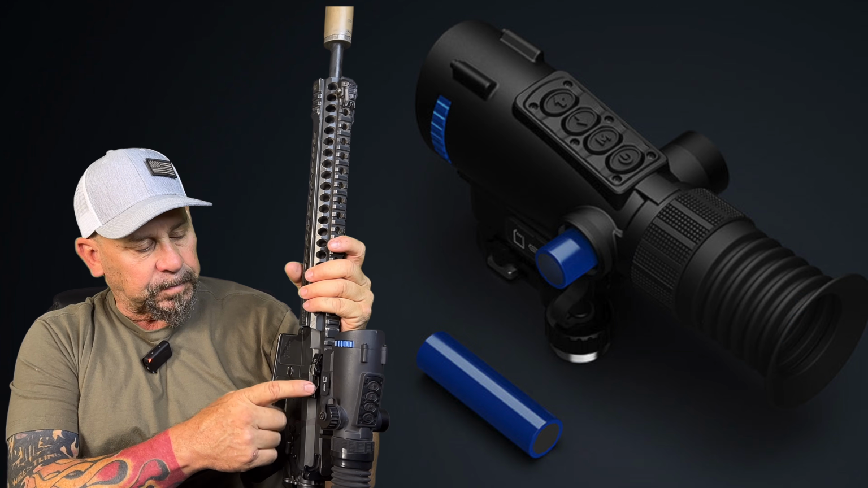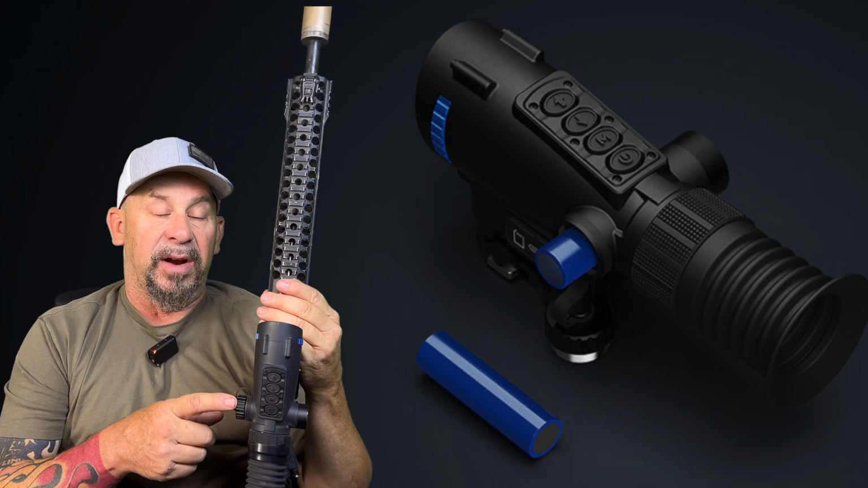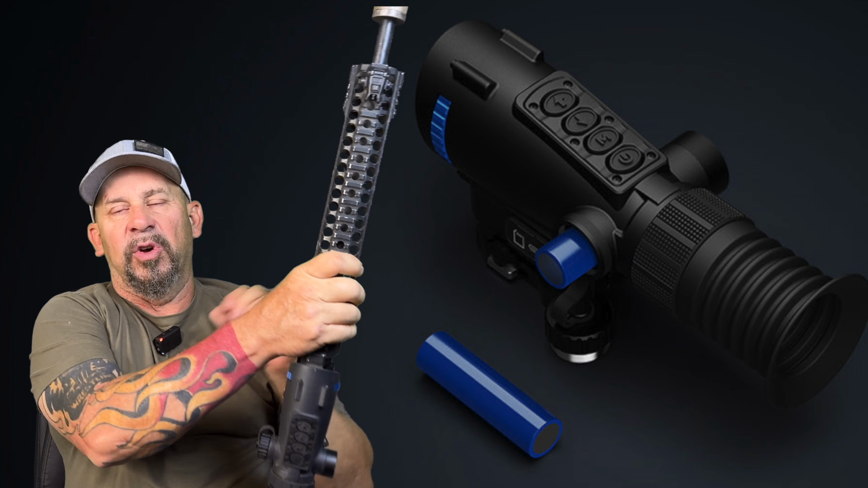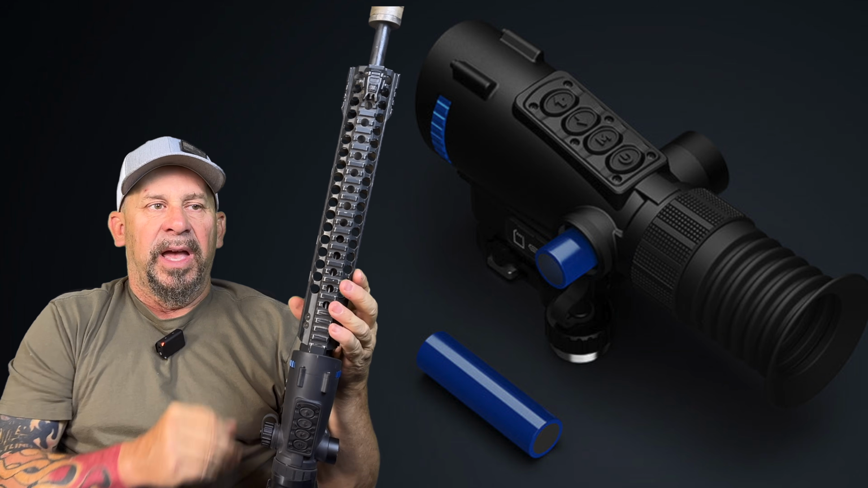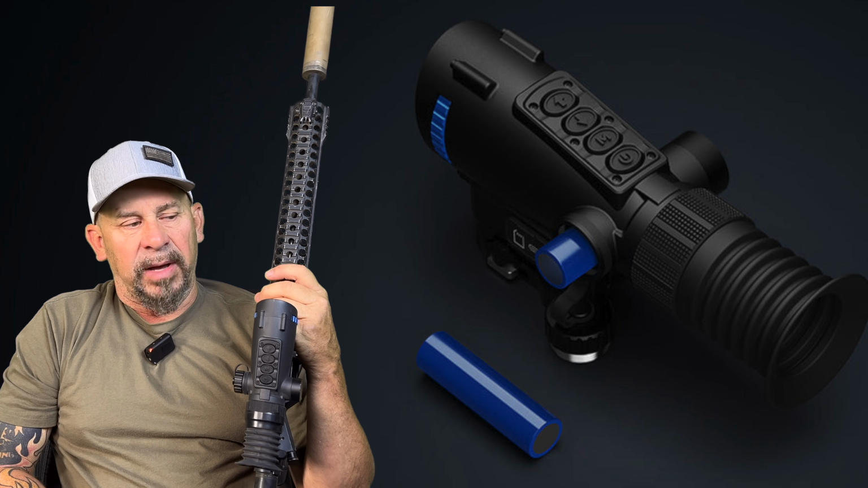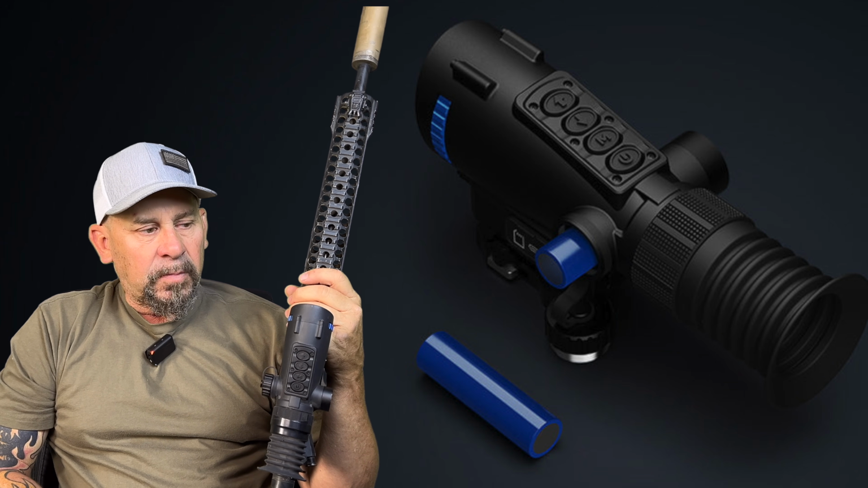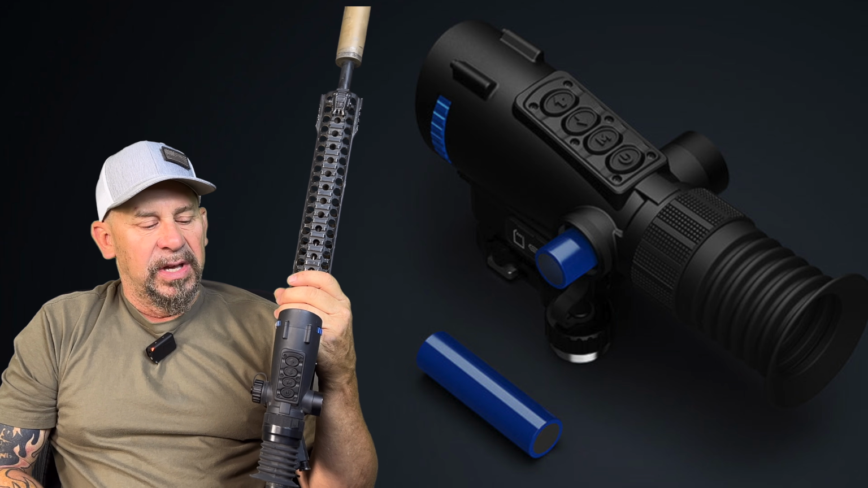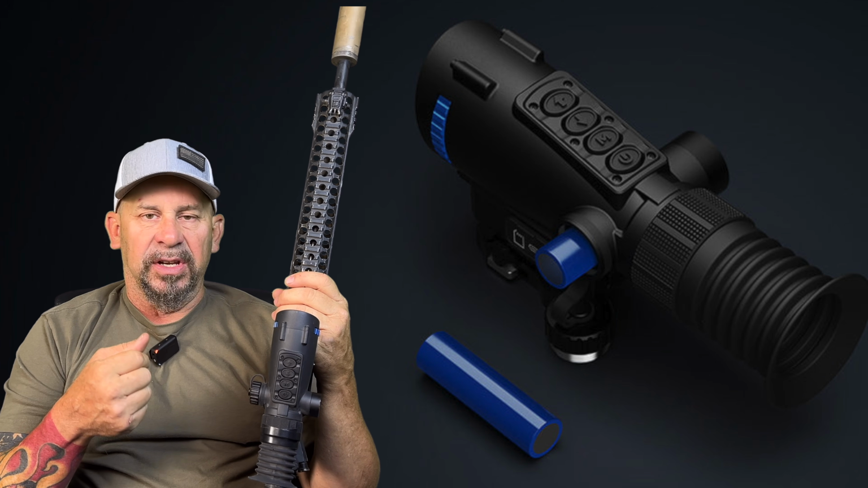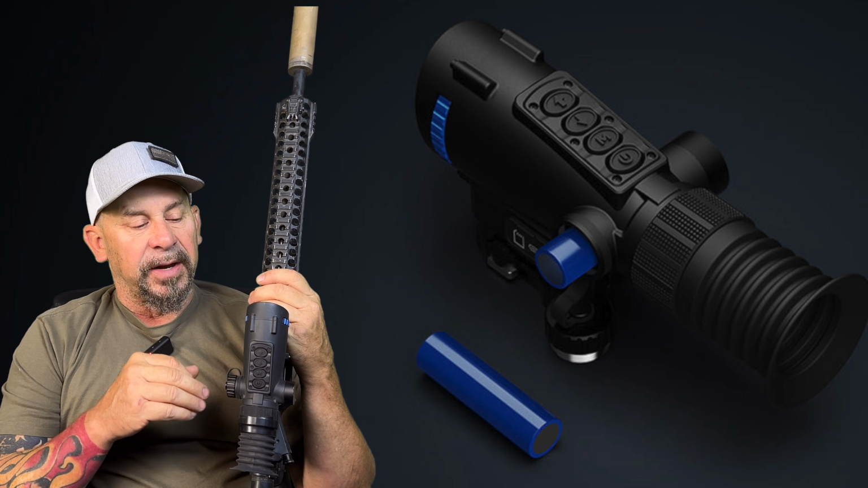QD mount, so it's got a good QD mount on it, and 18650 battery, so that is a huge plus too. This scope has an amazing battery life. On just one 18650 battery, I'm getting 6-7 hours out of one battery on it. Now, I do carry extra batteries just in case. And the nice thing with this is just being able to unscrew this, pop your battery out, stick in another 18650, and you're right down the road again. So it is pretty nice to have that.